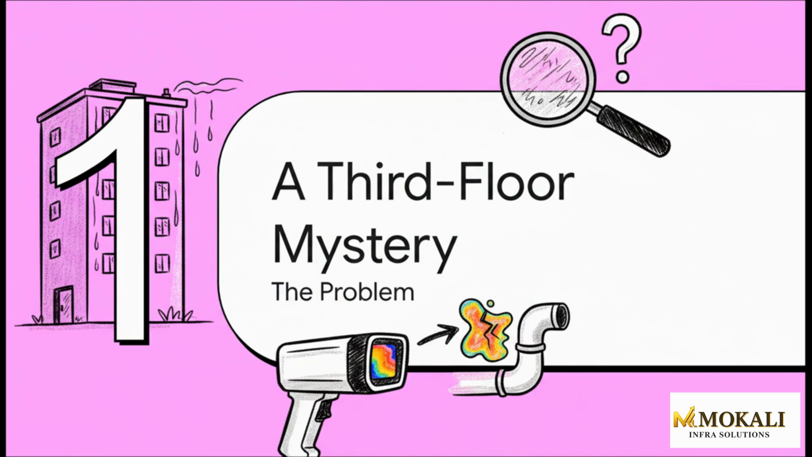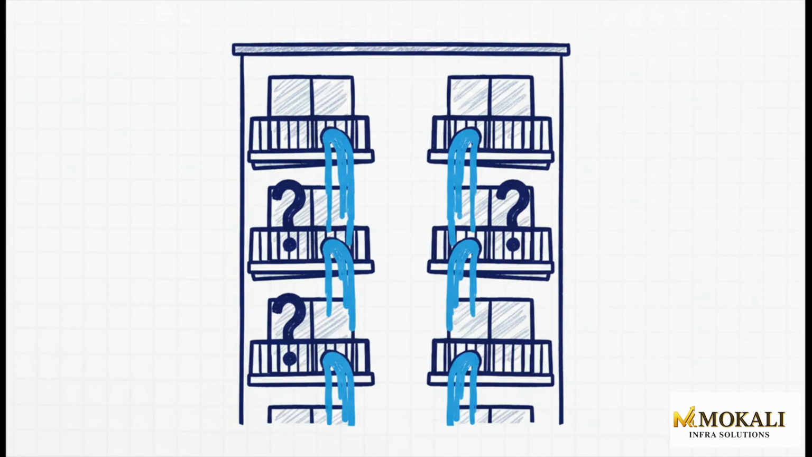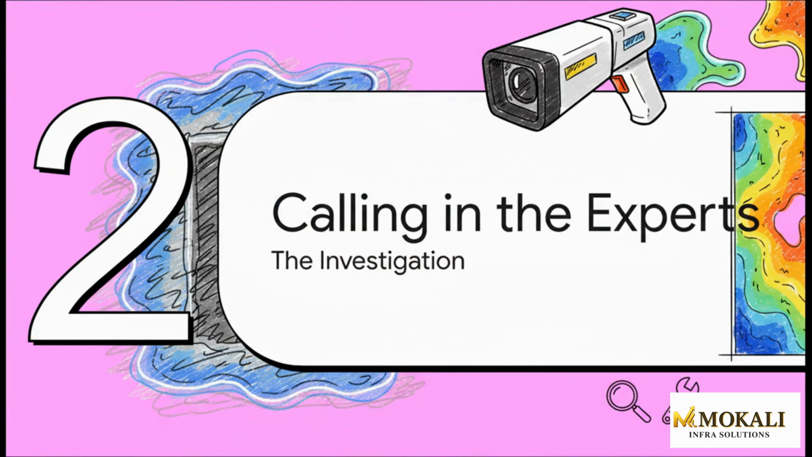A homeowner named Shrikant CH was dealing with this exact maddening scenario. So get this, he had water dripping from two different balconies on his third floor. The what was pretty obvious, but the why? That was a total mystery. No visible cracks, nothing that screamed leak here. So how do you solve a problem you can't even see?